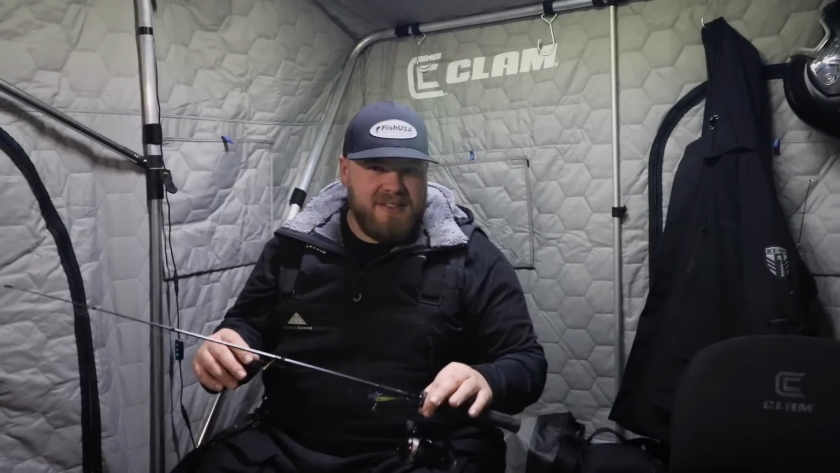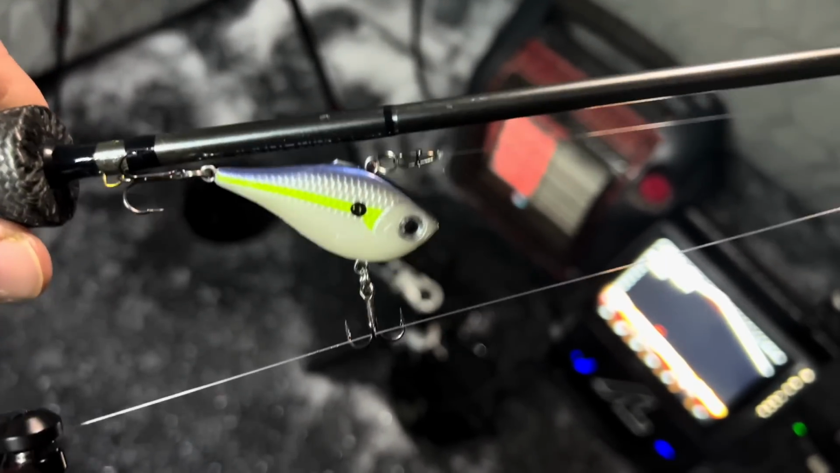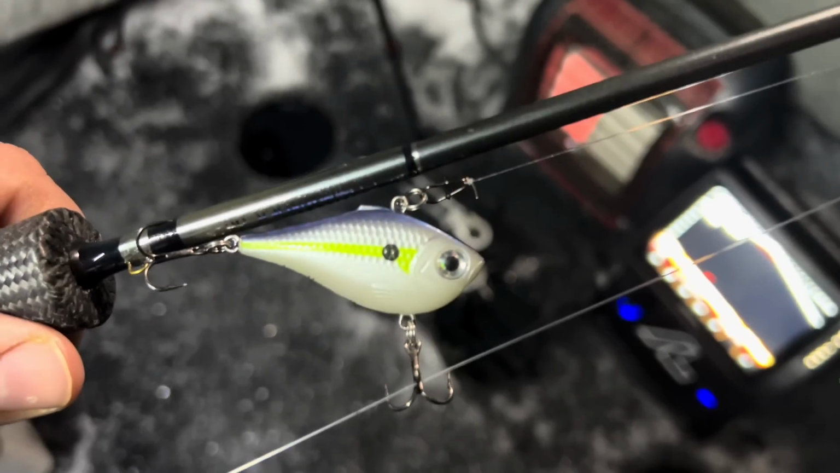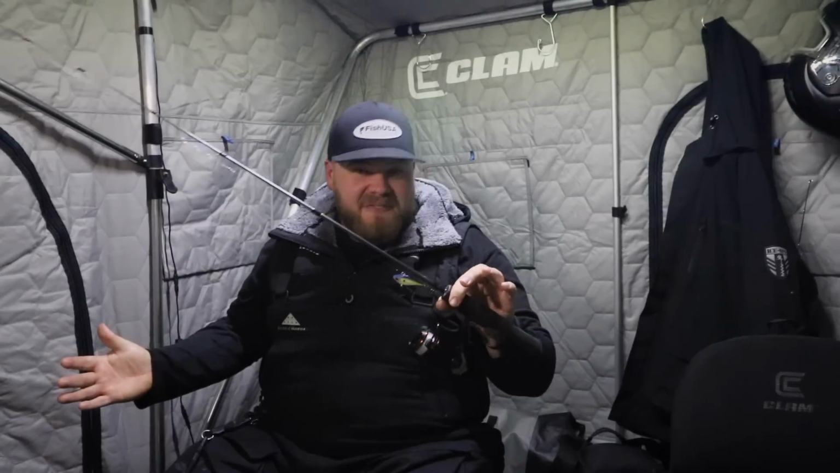I think the profile and action of the bait is more important than color. For me, color is more of a confidence thing, but that being said, I almost always tie on the Helsinki shad color first. I've just caught so many fish on that in dirty water, in clear water, lakes that are 14 hours apart from each other, they eat it.